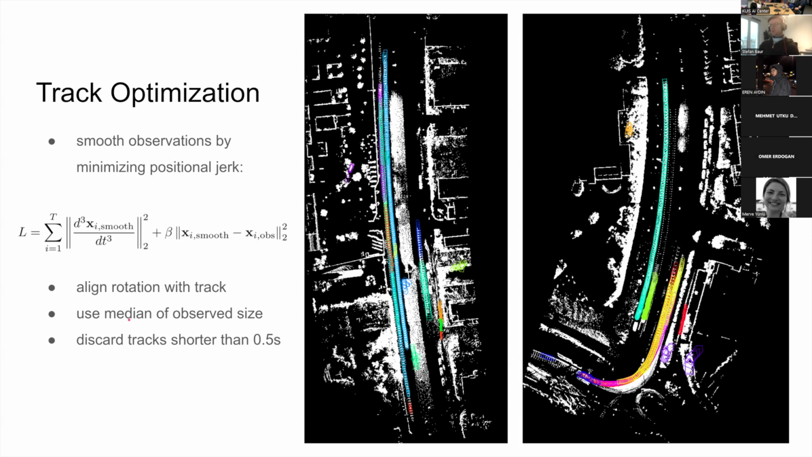We also use the median of the observed box size. Sometimes DBSCAN over- or under-segments the boxes, and by using the median box dimensions for each track, we can be a little bit robust to that. And we also discard tracks that are shorter than half a second. And you can see the result here.